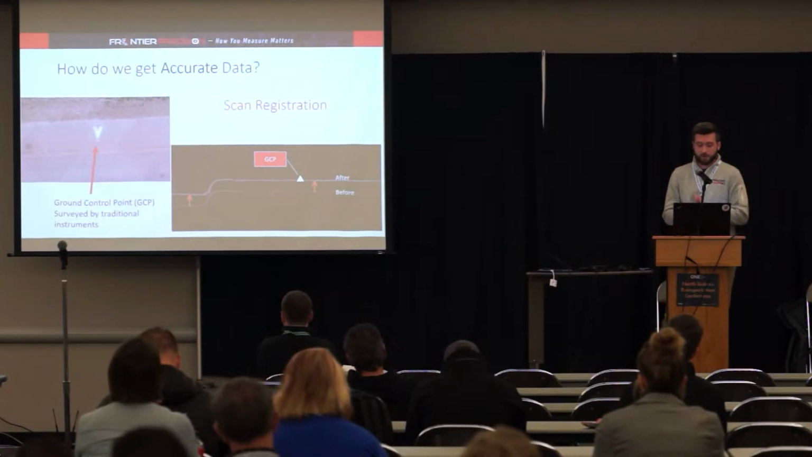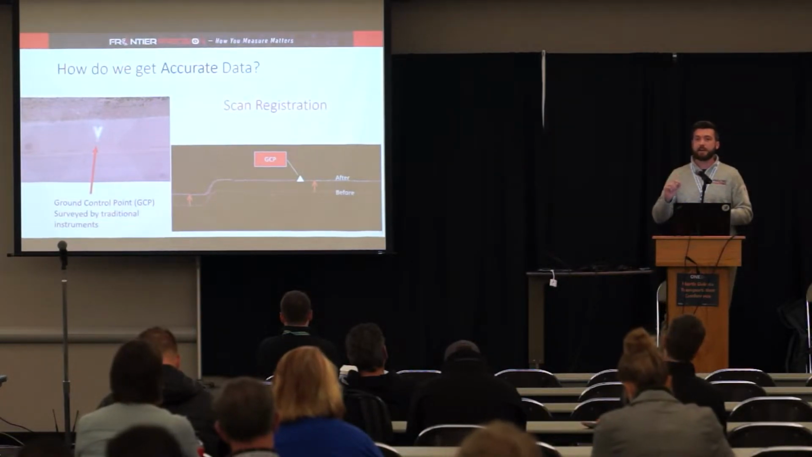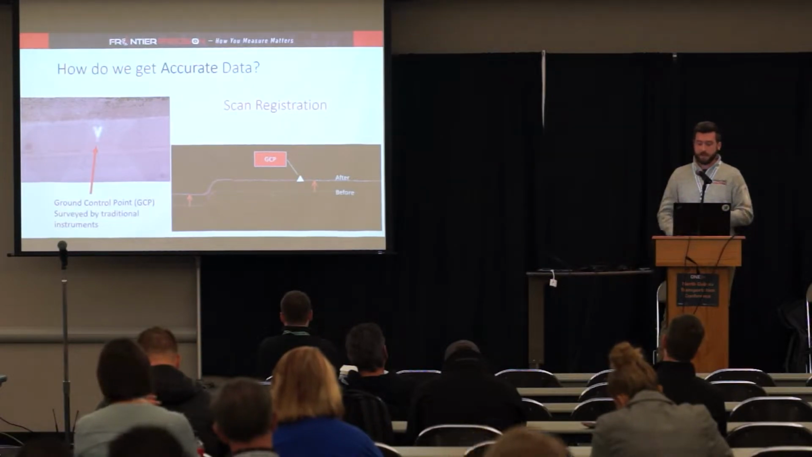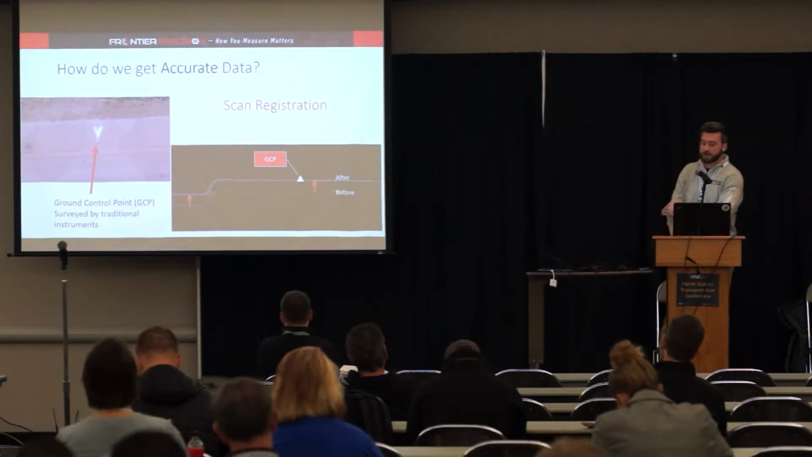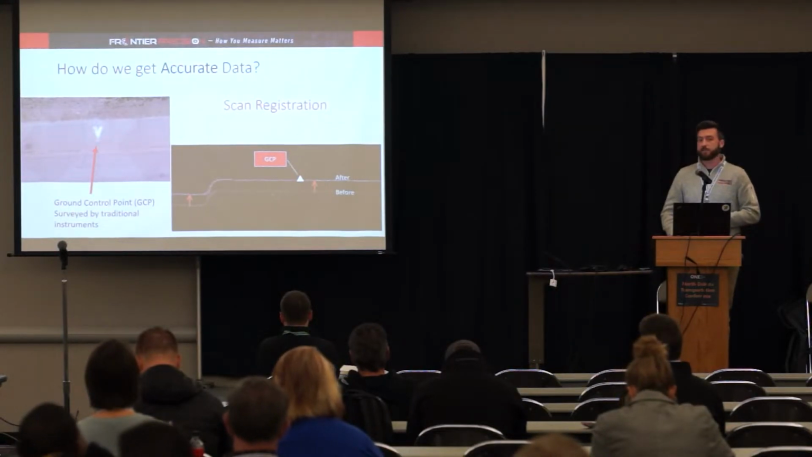So we take that information from our traditional instruments and we incorporate that into this registration routine to essentially calibrate or localize the point cloud to a high level of accuracy to match that ground control point. So on the right-hand side there, we see a cross-section of the before and after the registration.